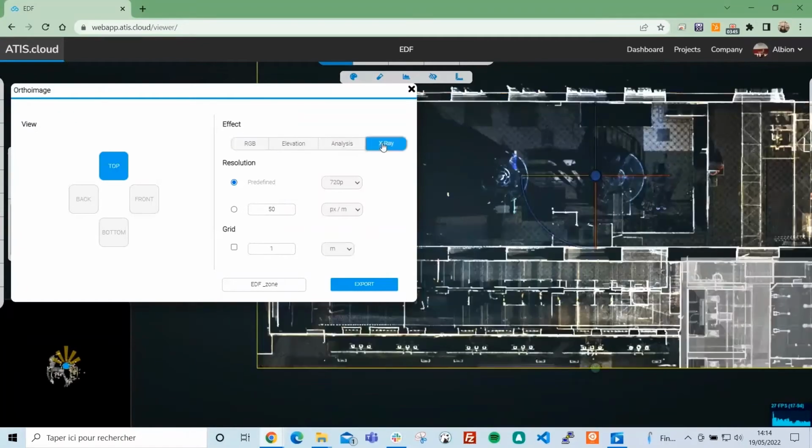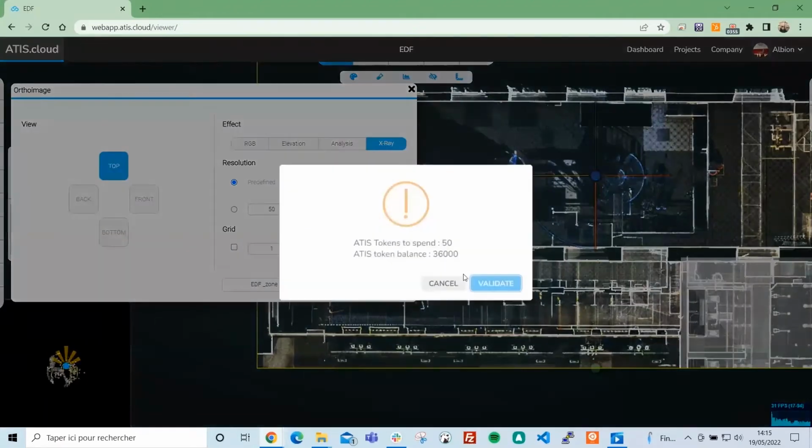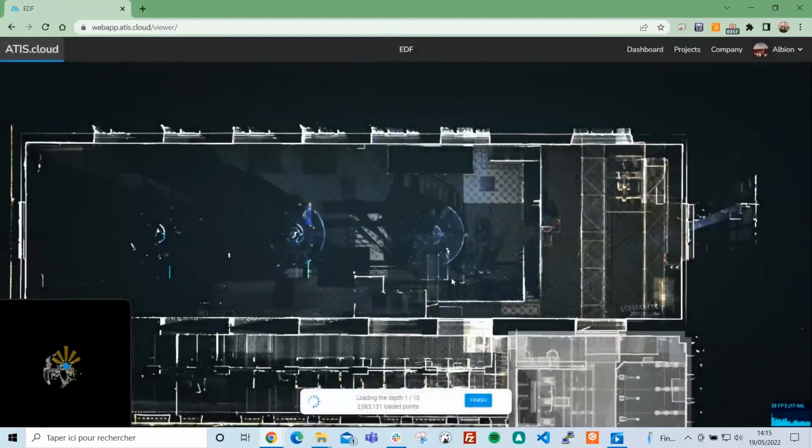on the point cloud. So we'll go for X-ray. You can set the resolution. I'll go for 180 pixels, and otherwise you can set your own resolution. You can use the grid in meters, feet, or centimeters to display the grid on the ortho image, and launch it. So here you can see the number of points that are being loaded to generate the ortho image.